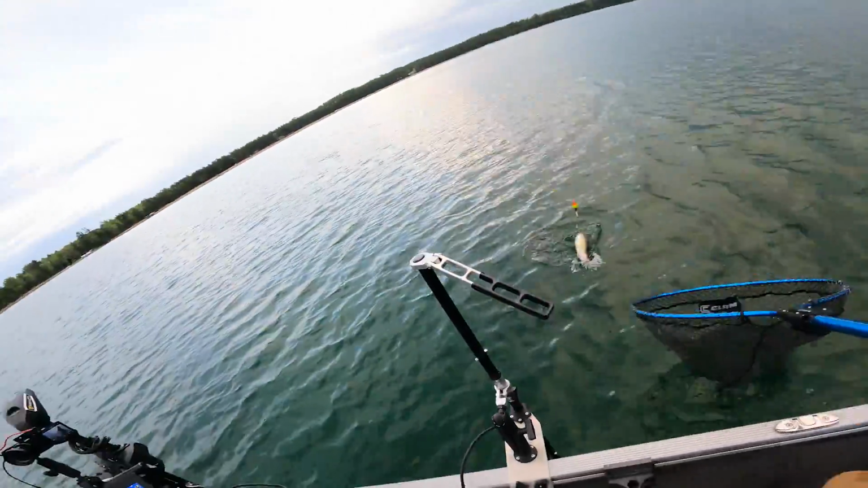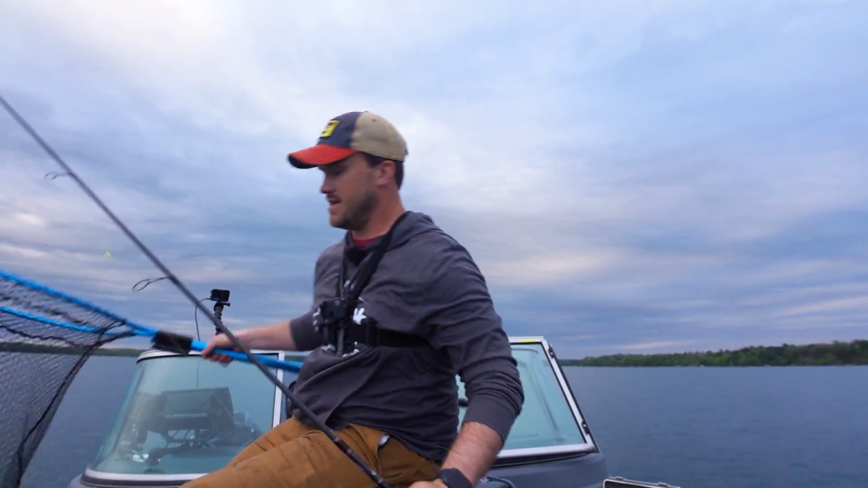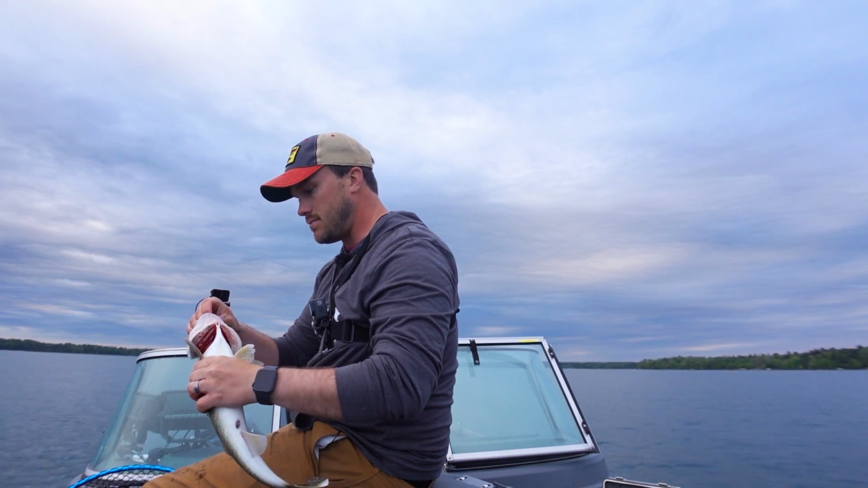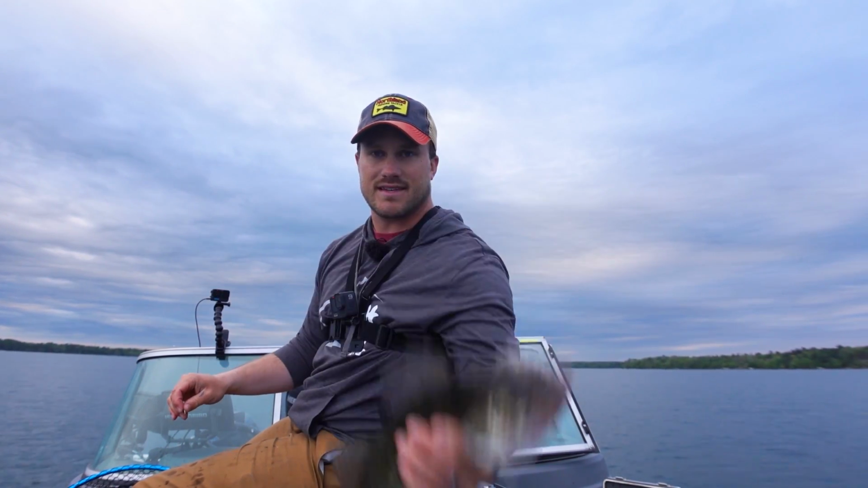All of these have just been a nice size. Not getting any big bigs, but also not getting really any dinks. This is fun. I love getting back out, chasing some walleyes on the slip bobber.